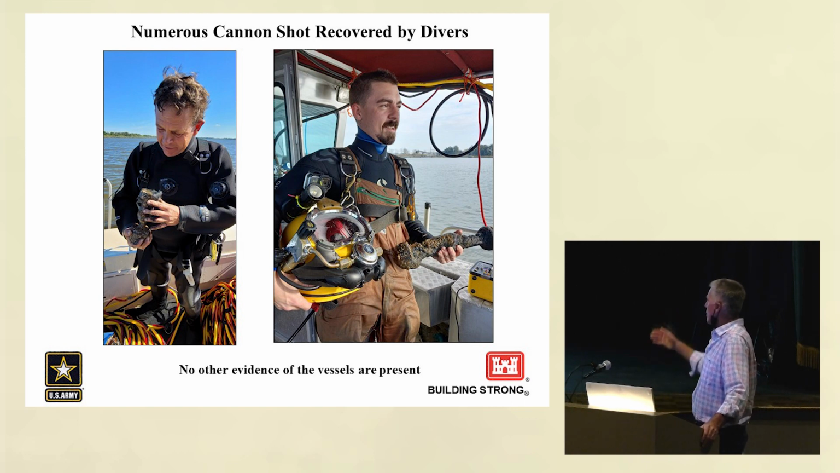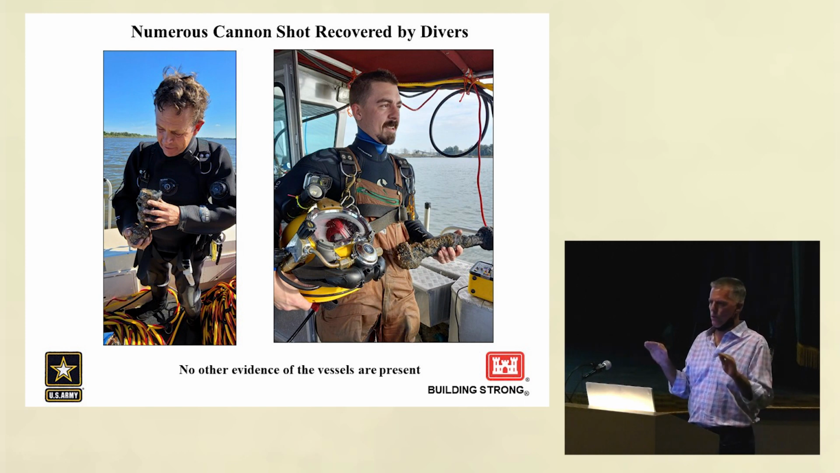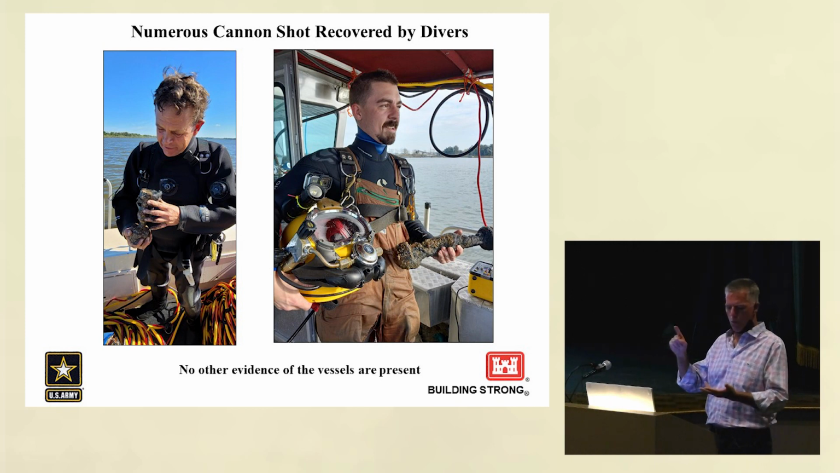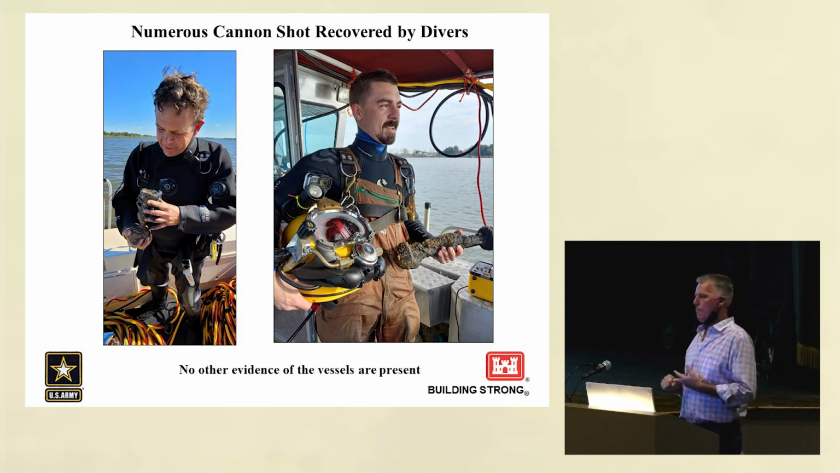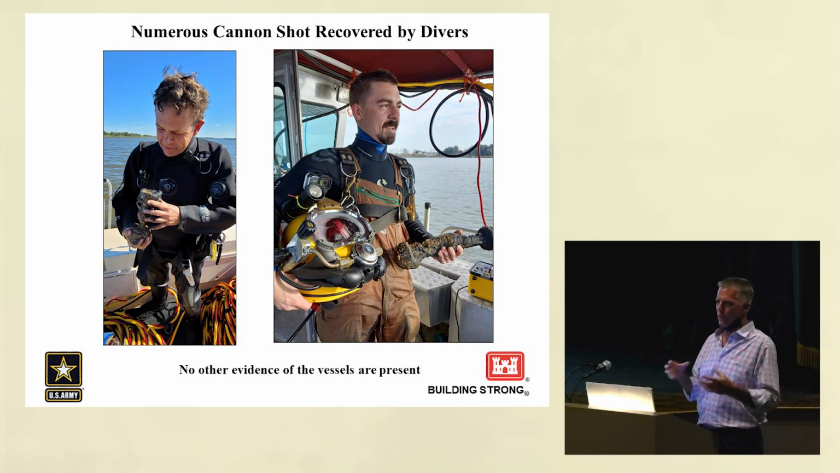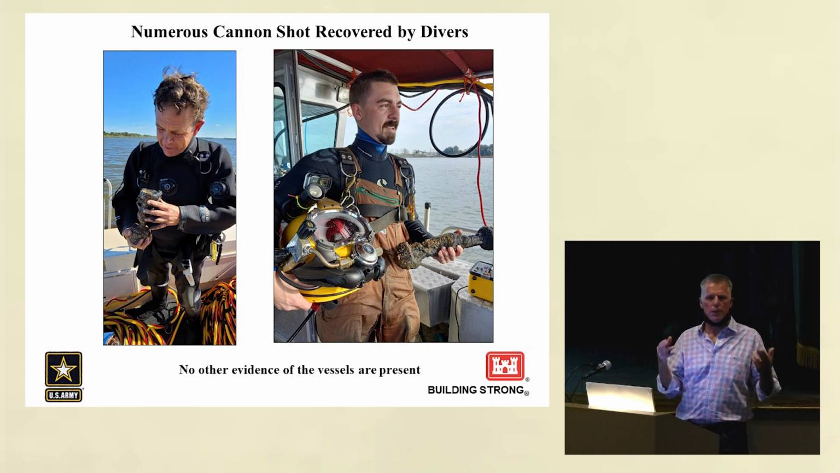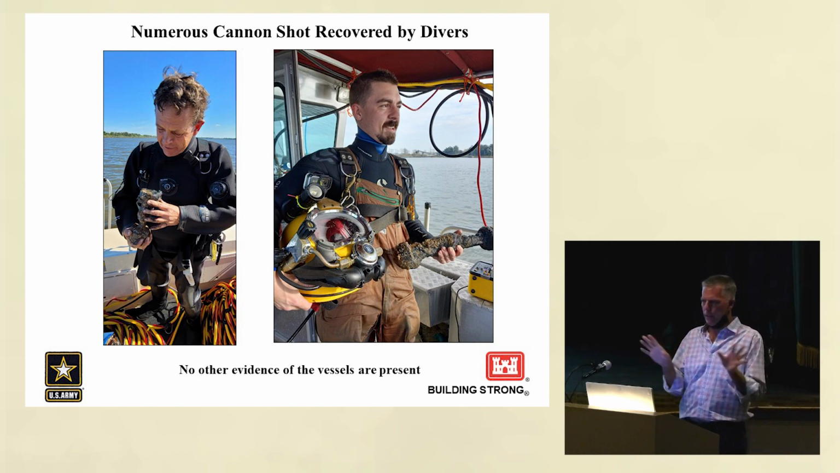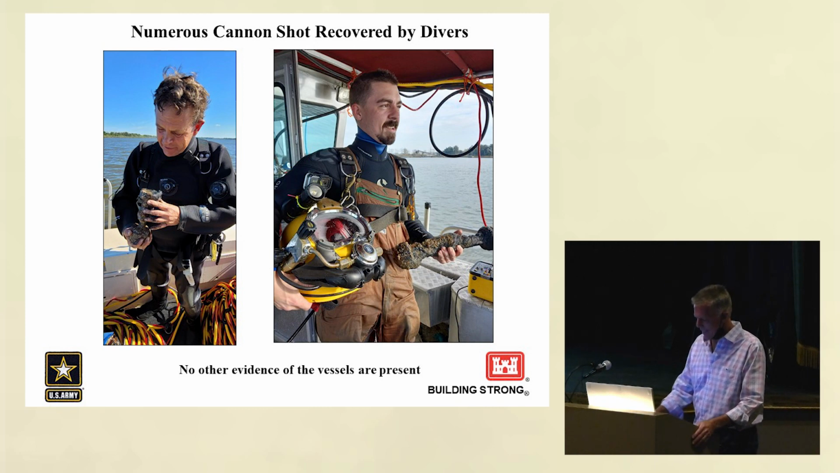The other things recovered, you saw the cannon shot recovered by some of the divers. There's absolutely no other evidence of a vessel down there. There's no rigging, there are no rudder parts, there's no wood, and it's kind of amazing that there's nothing left. Although when you think about all the dredging that's gone on, and then there's the teredo worm. It's actually a bivalve that eats wood down there, and it will just eat whatever shipwreck is down there, and it'll eat it till it's gone. So it's surprising, but it's not.